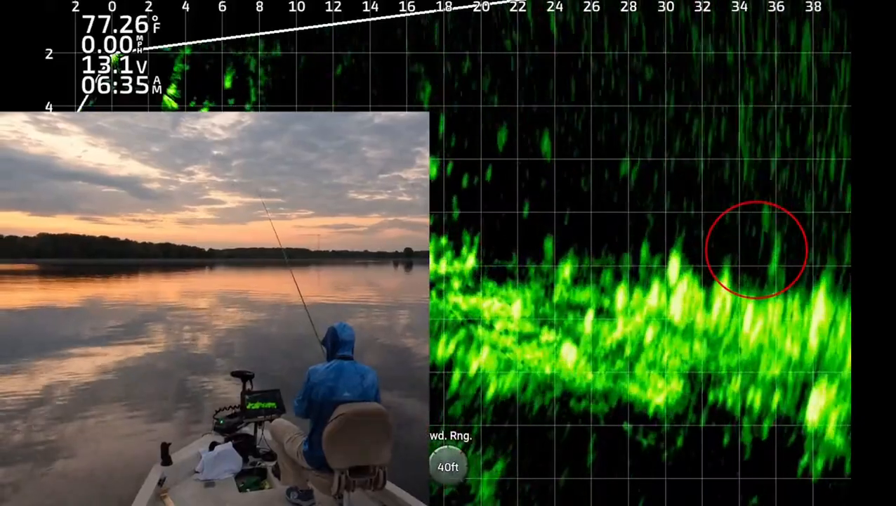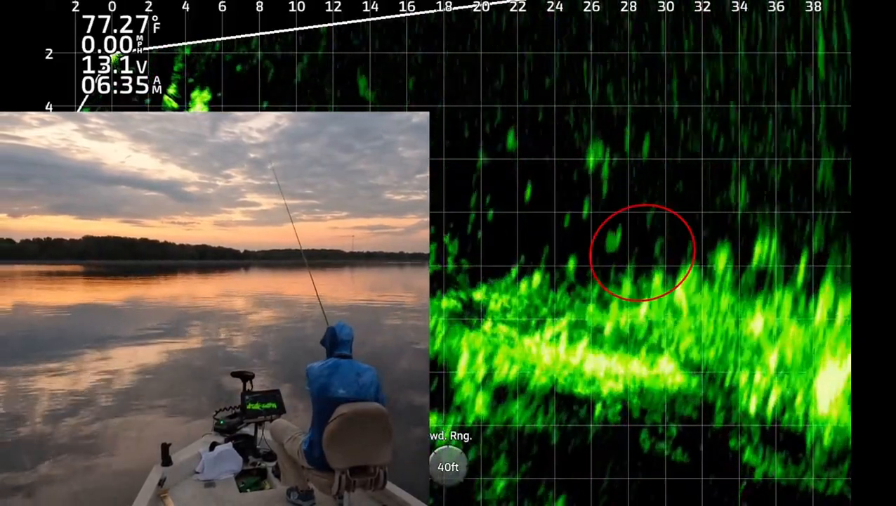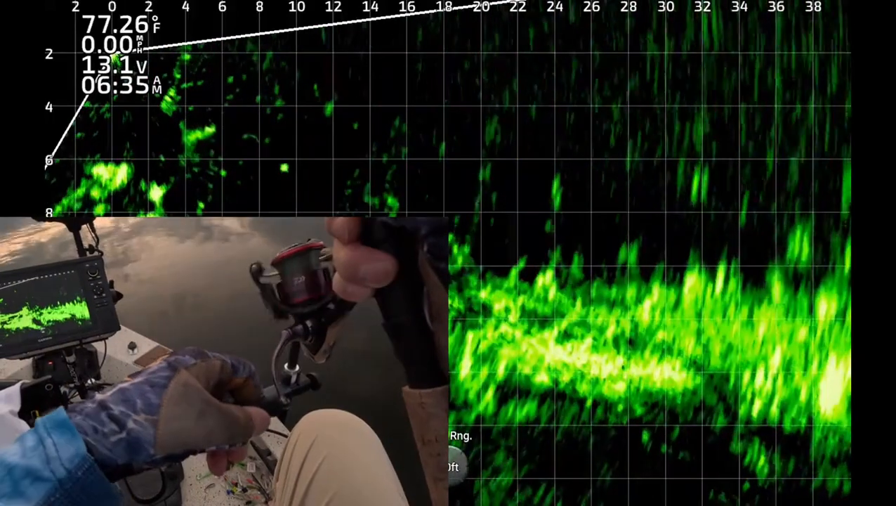There's a big brush pile, tops out about 8 or 10 feet deep. There you see my jig 35 feet from the boat, working towards the left of the screen. I'm just bringing it along the top of the brush pile, hoping to trigger a bite.